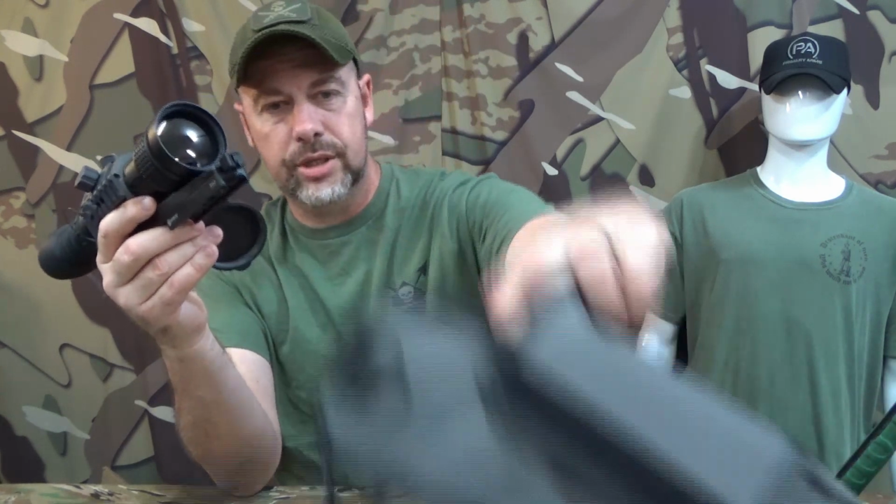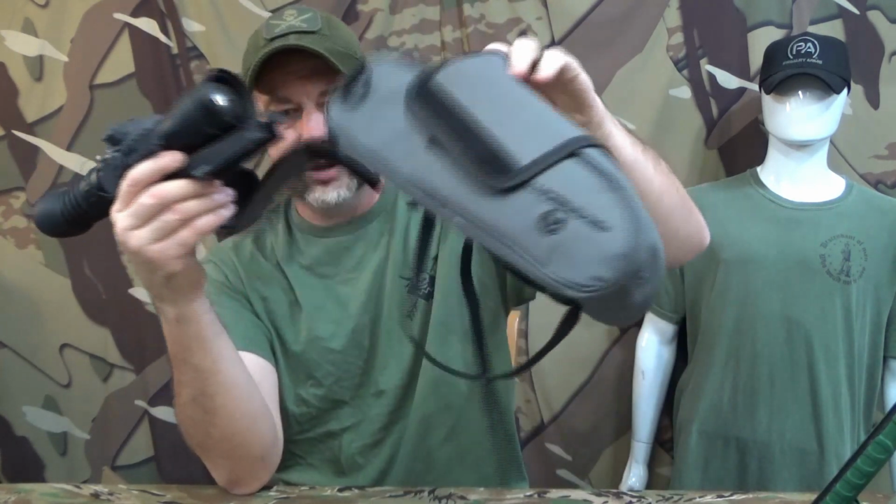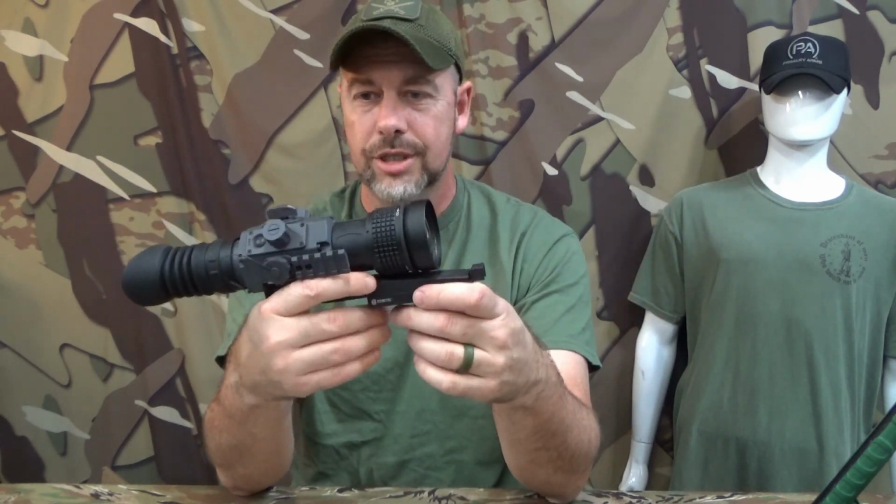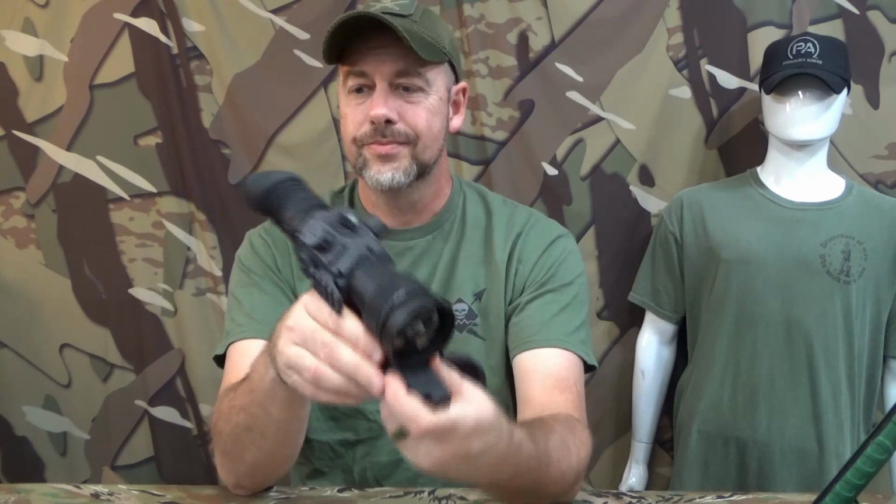Inclinometer, levelometer, a graphic compass, picture-in-picture mode, angle cosine indicator, your battery status indicator, and so on and so forth. So it comes with a nice case and all the attachments and stuff in there. It runs off of 2 CR123A batteries, a common battery, most of your flashlights and stuff use it.